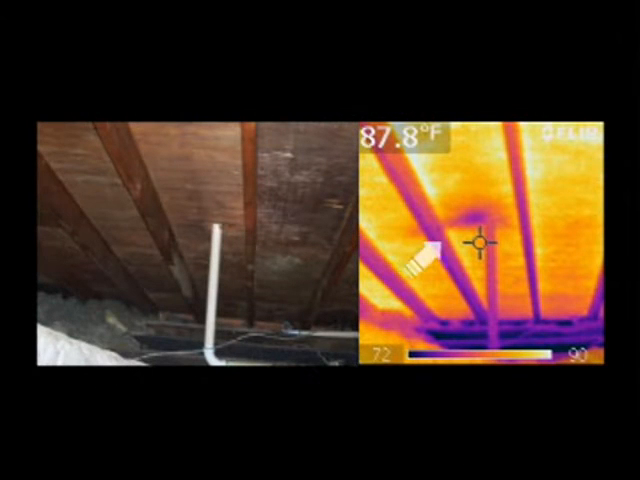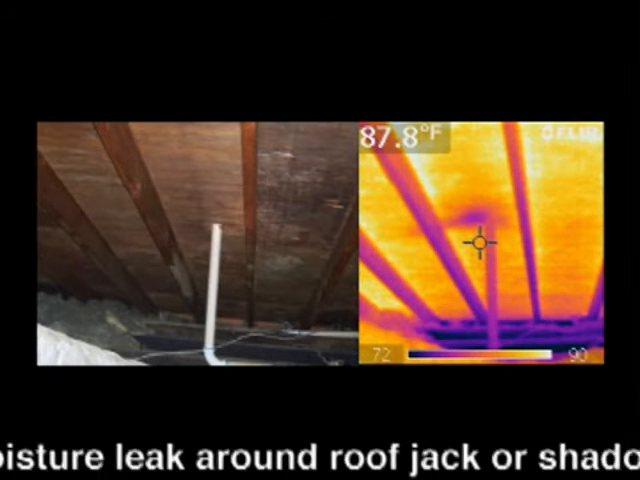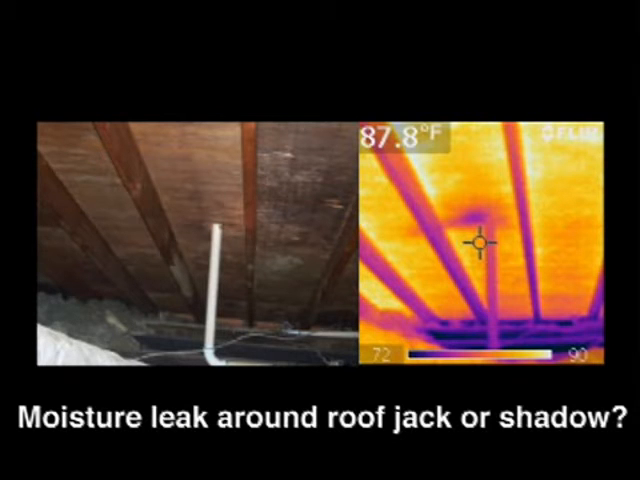Also notice that there's a long kind of shadowy looking deal, and when you see images from an infrared scan, it's good to ask the inspector, did you verify your findings? Is that dark area that you're showing really a moisture problem, or is that just a shadow of something on the roof? Is it a pile of leaves, or is it just the shadow from the roof jack? Again, that's what we emphasize in our training to the home inspectors: verification, verification, verification. Always verify everything that is shown with the infrared camera with other tools so that you can give sound advice for those that need the instruction of repairs.